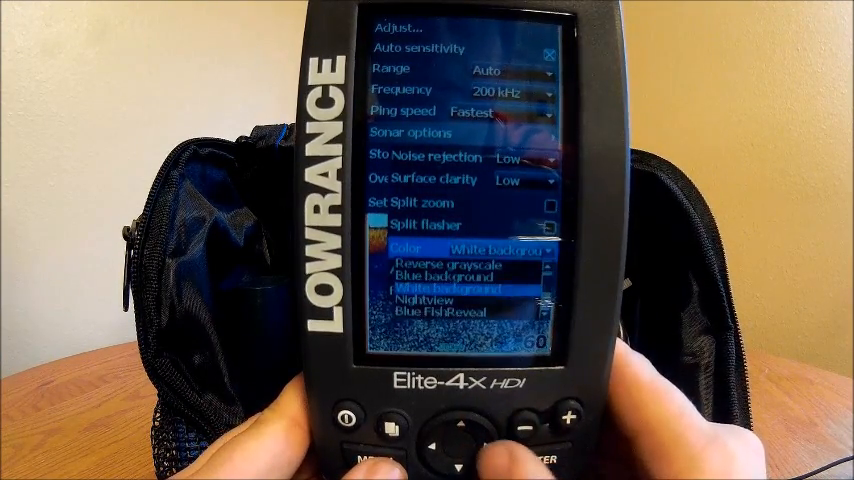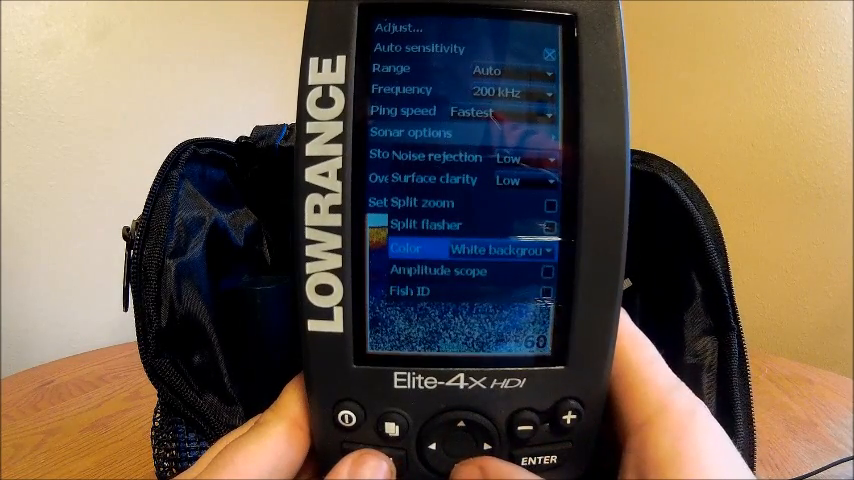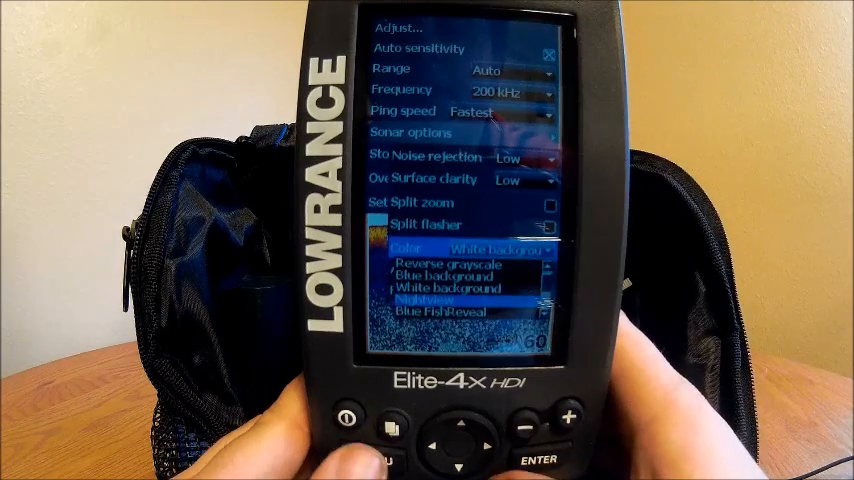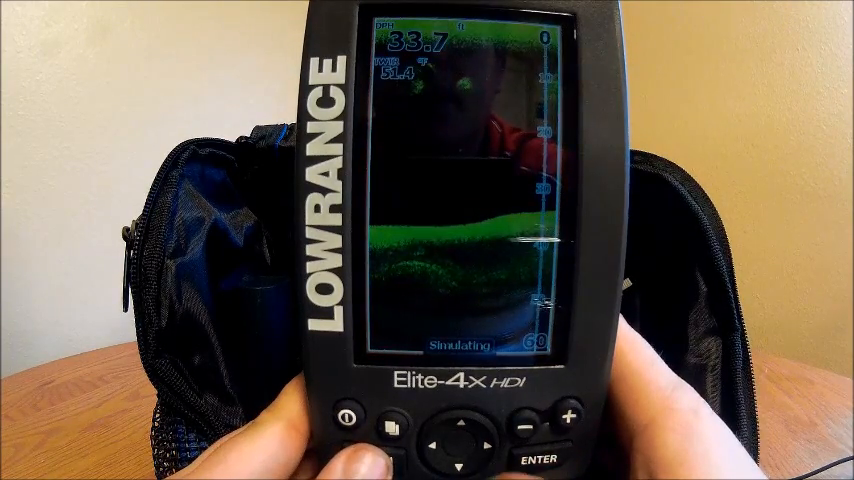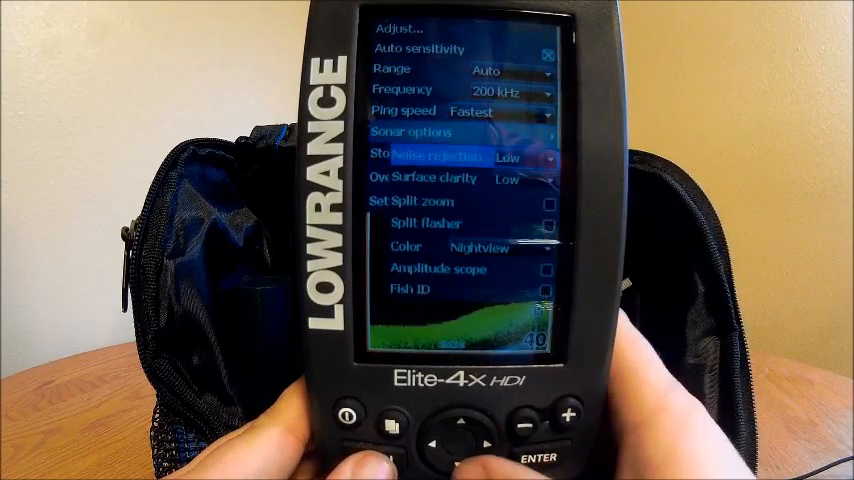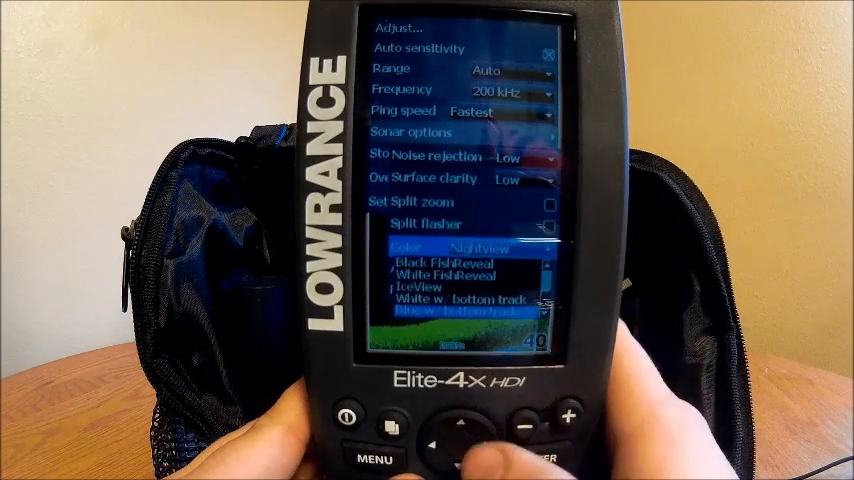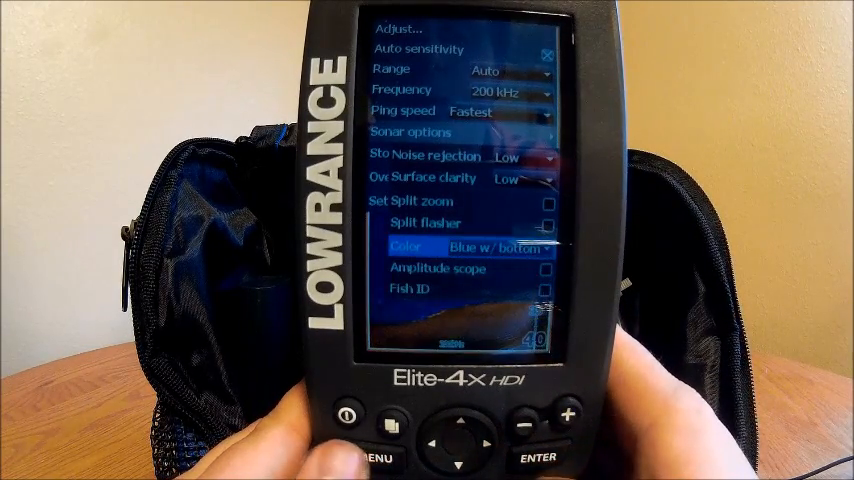Okay, color. This will change your color palette. This is kind of your just generic white background right here. You can do a night view. Turns everything kind of black and greenish, which is kind of cool. You have a ton of different backgrounds to choose from here. My favorite here probably is the blue with bottom track.